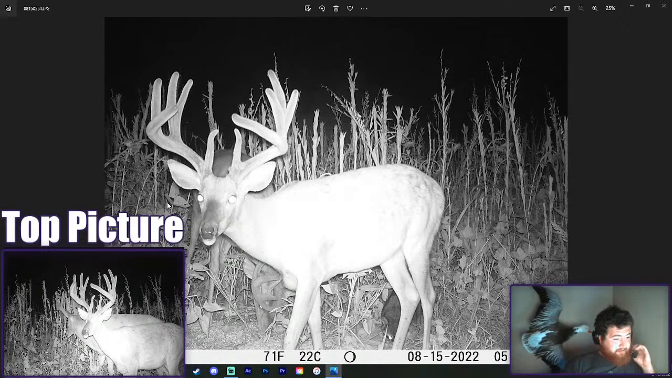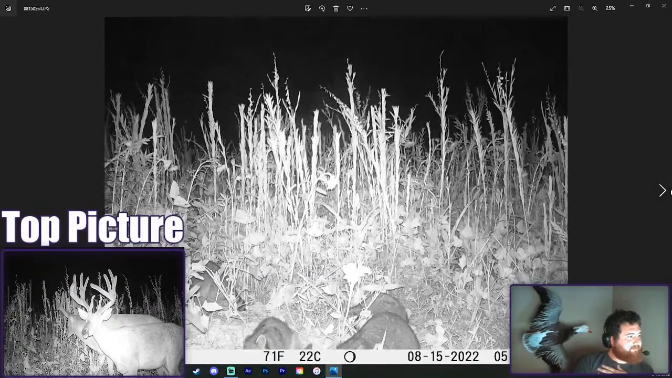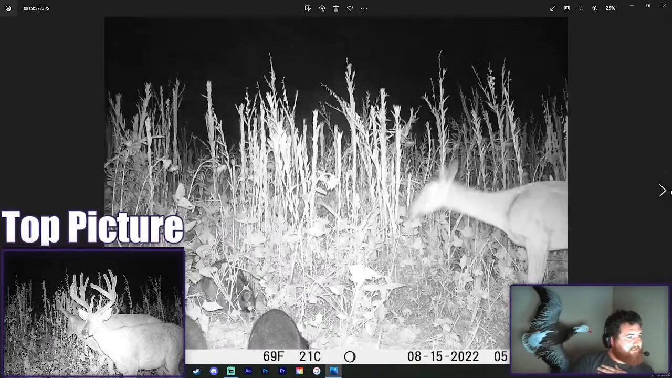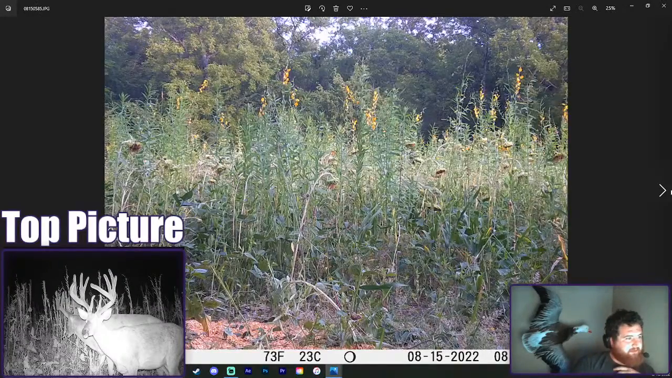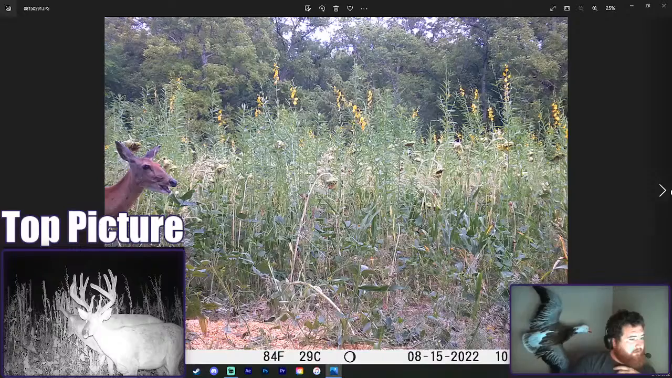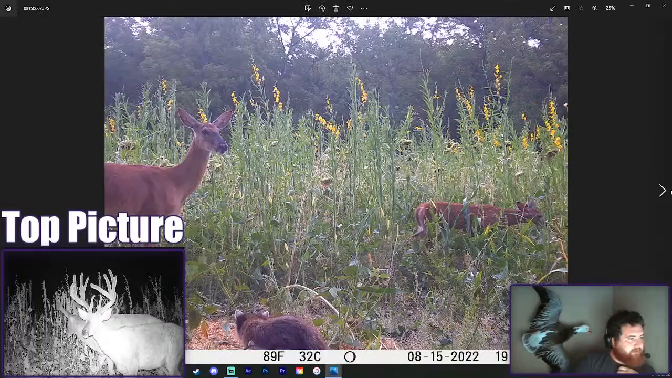All right, let's find some different deer, shall we? As pretty as he is, it's nice to see that he's coming in every night at least. Not a lot of daylight pictures, but that's kind of to be expected. We did have one cold day here at some point. It should be coming up.